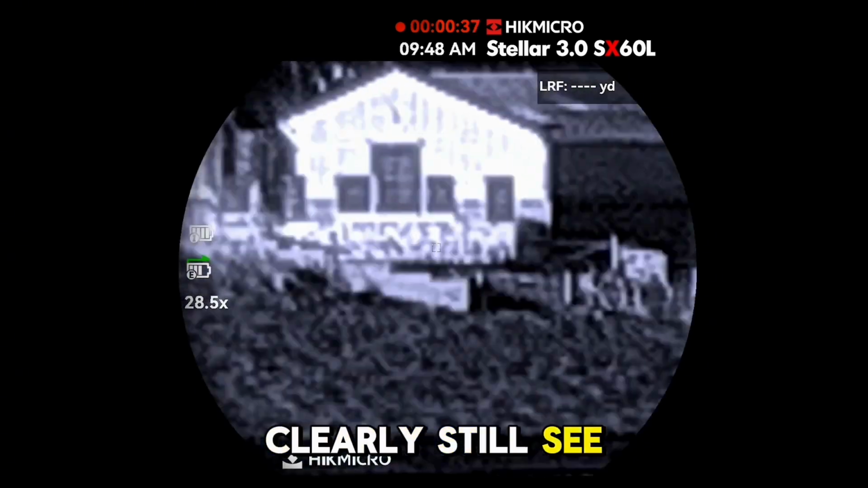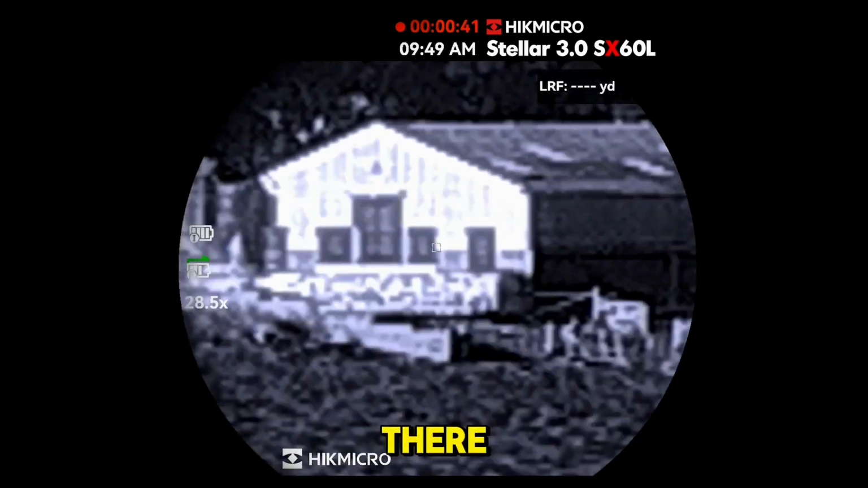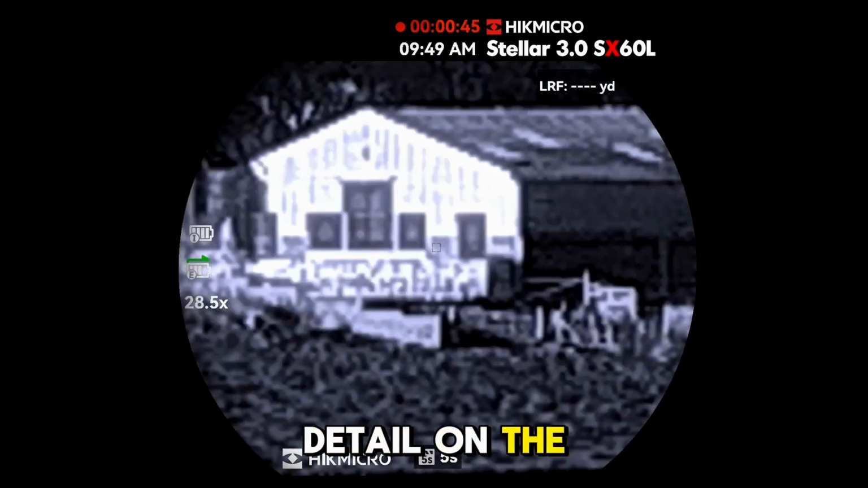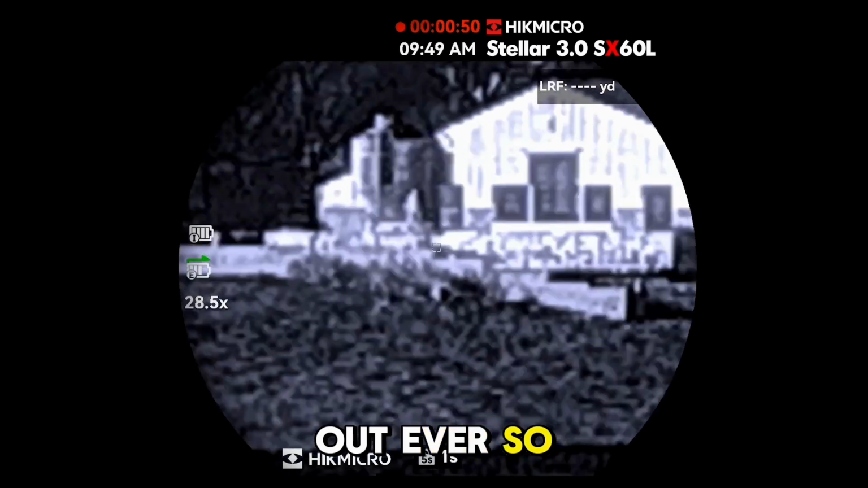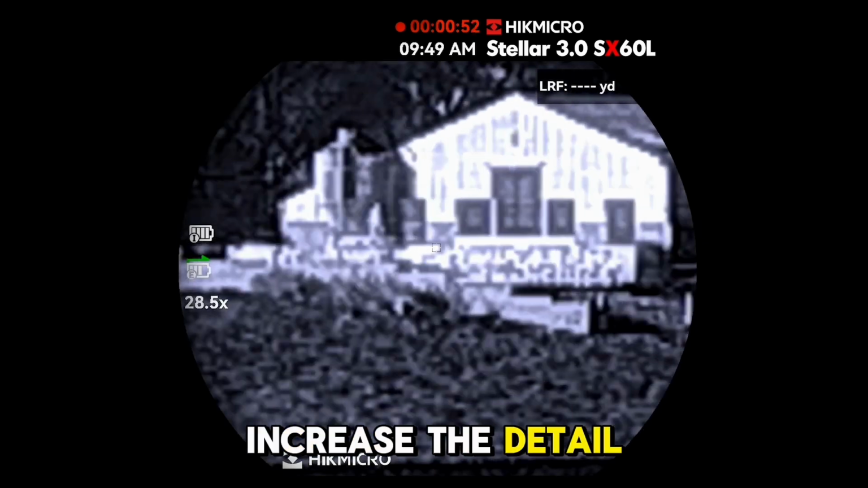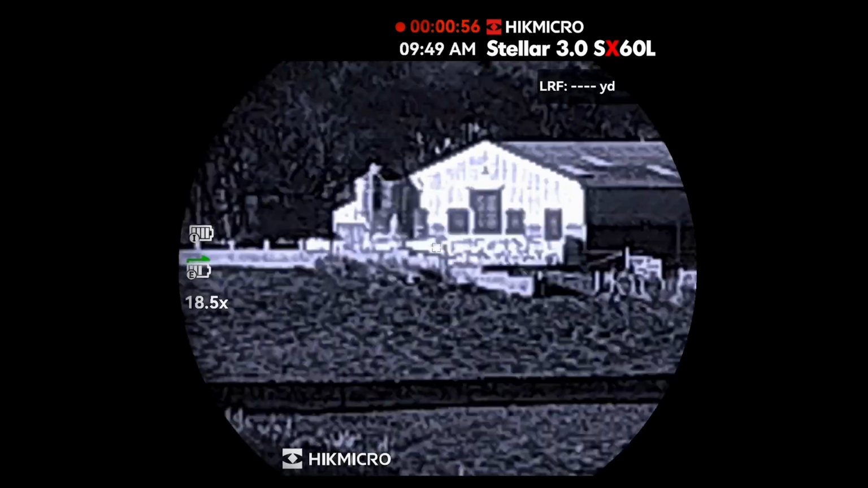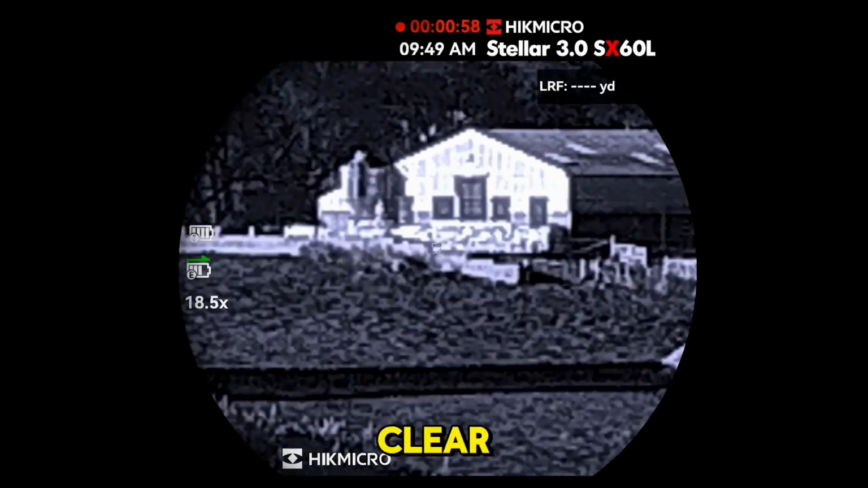So you can clearly still see there all the doors. You can see the fence posts on the gate there. Still see the doors. You still see detail on the grain hopper. But even if we come back out ever so slightly there, you're going to increase the detail on times 18. Edges are all still crisp and clear. More than ample to take a shot.